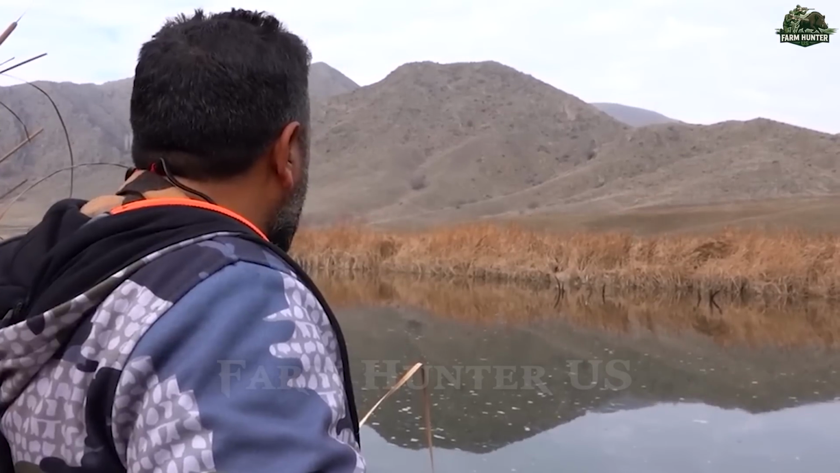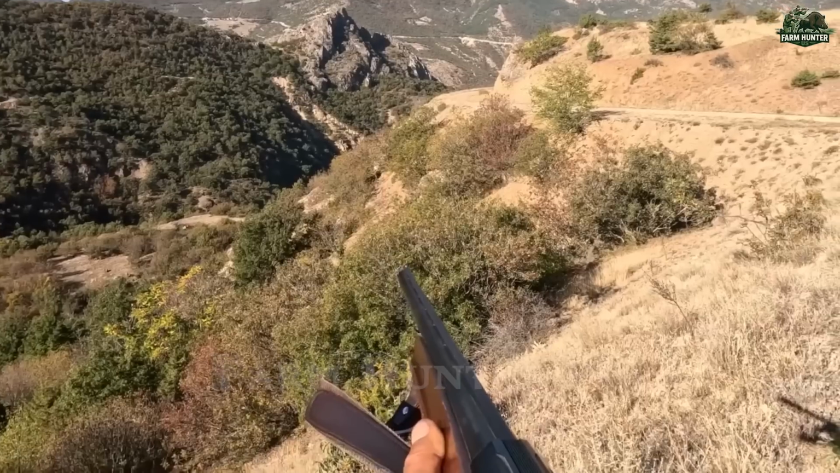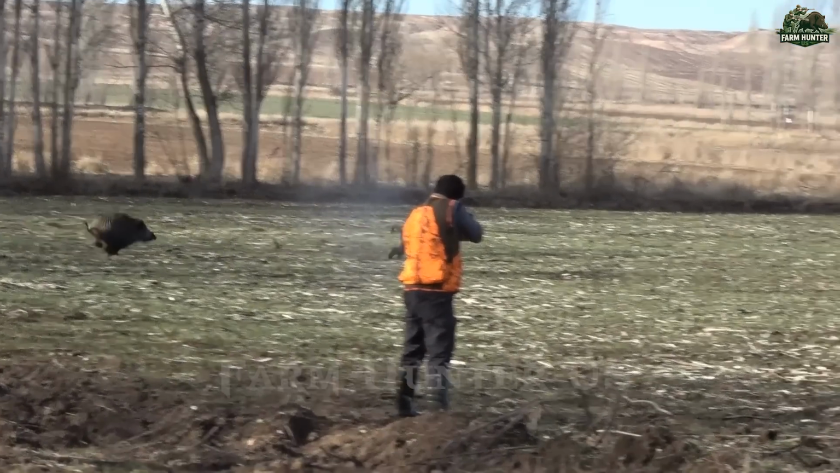Moments later, the dogs picked up the scent of more activity nearby, their growls echoing through the woods like war drums. I crept forward. Another shot, another target. Quick and clean.